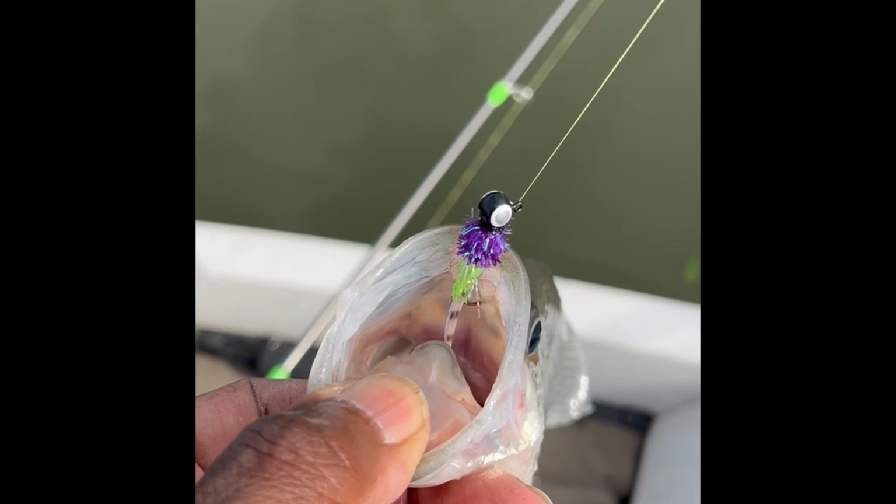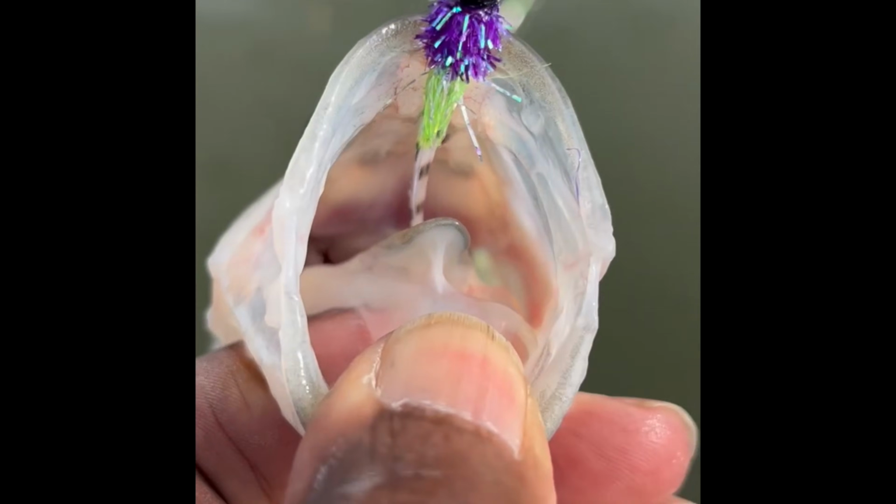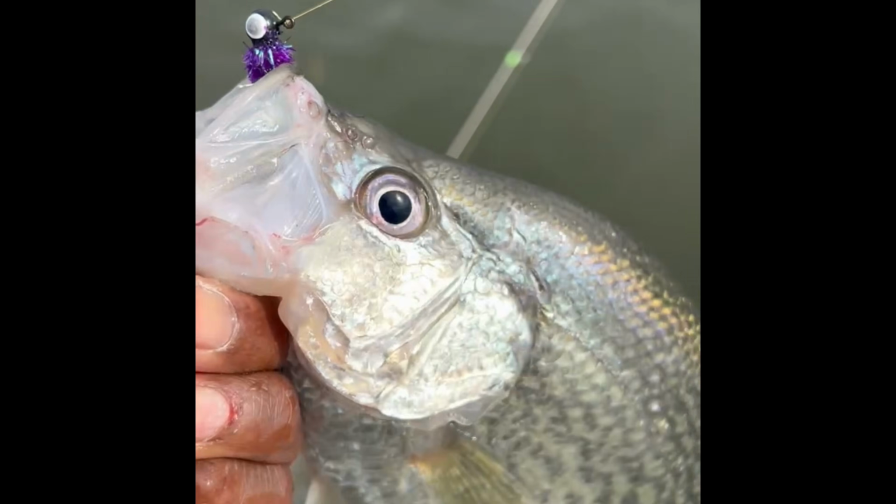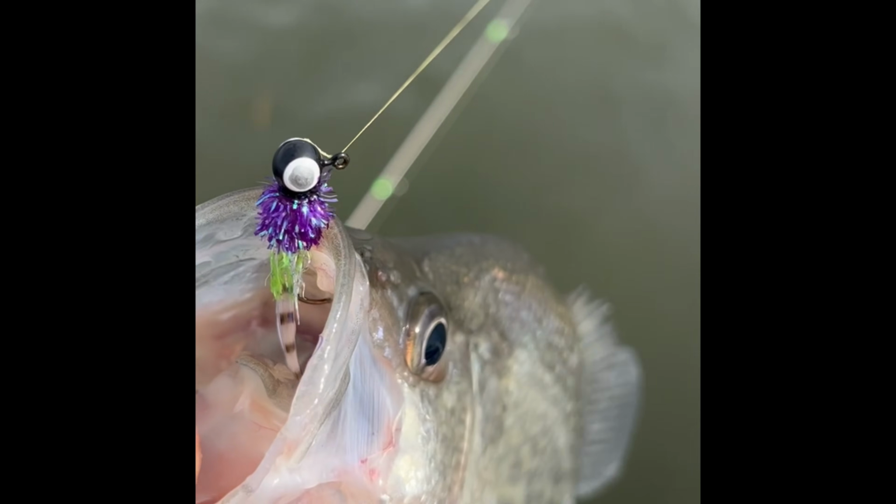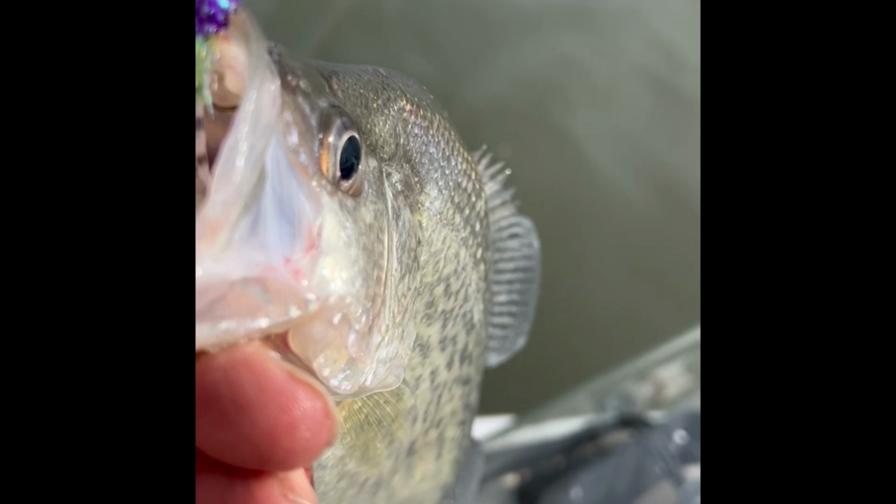Let's check her out, put her on the scale, see what she weighs. I'm betting 1.25 pounds. Let's look at how she hooked. Hooked real good in the top of the mouth. One of them crappie baits by CMI. This one's a 1/8 ounce jig. Let me get my scale for her. Let's see what we're doing. And she's 1.42.